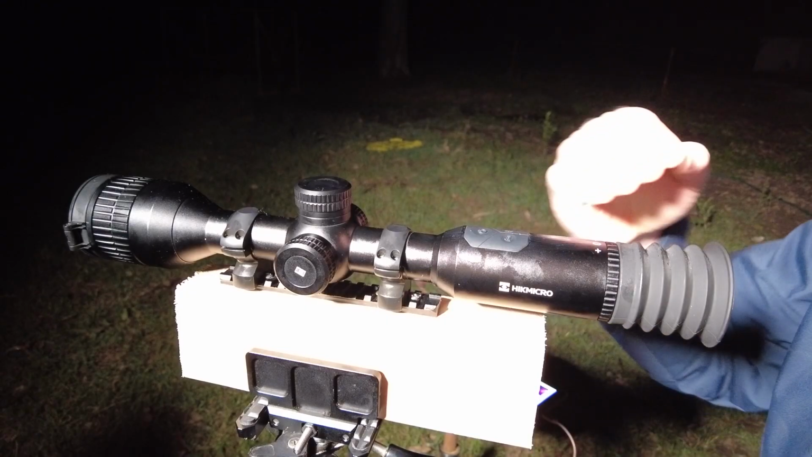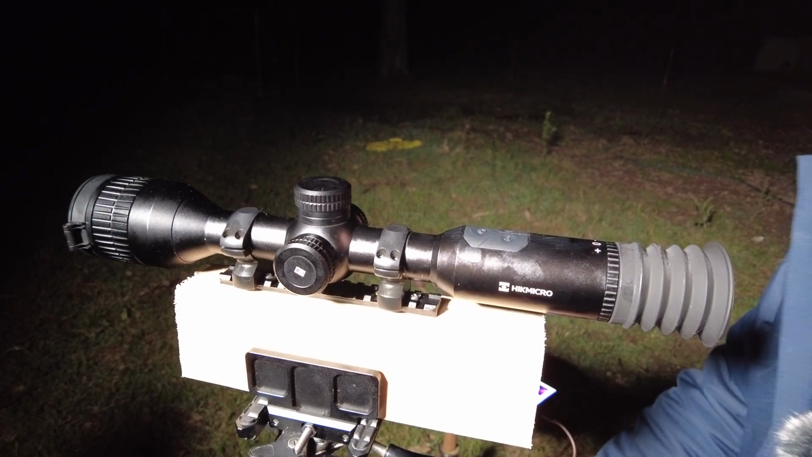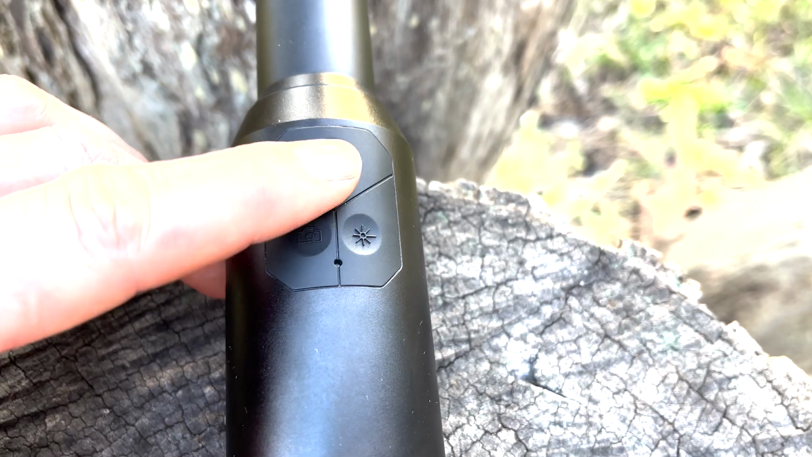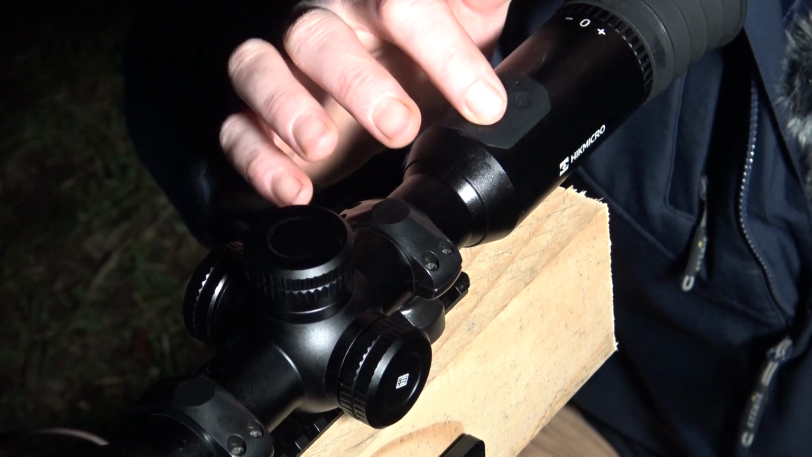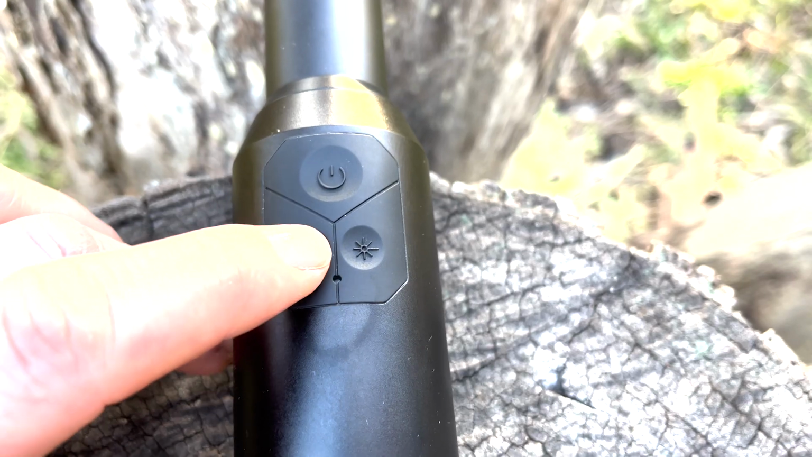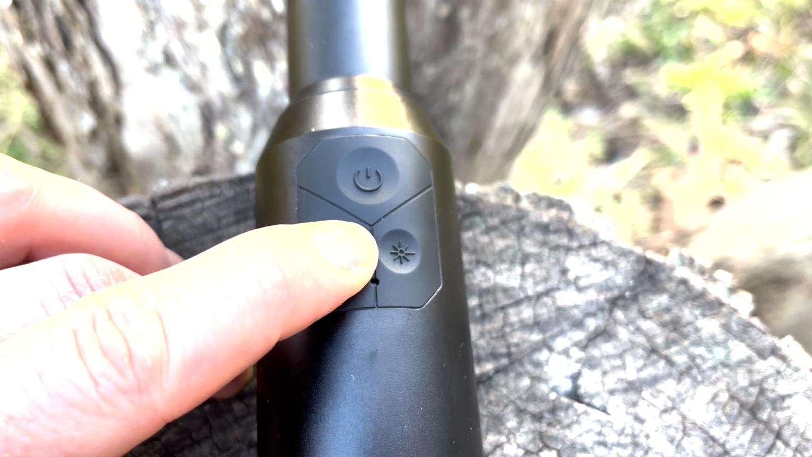Now let's swing back and see actually how this device works, what these buttons do. If we come back to our first 3 buttons here, to turn the device on, you press and hold the power button, and if you want to just put the device in standby mode, just press it once. Then we have our record button here. If you just press this button once, it'll take a photo. If you press and hold it, it'll start recording.